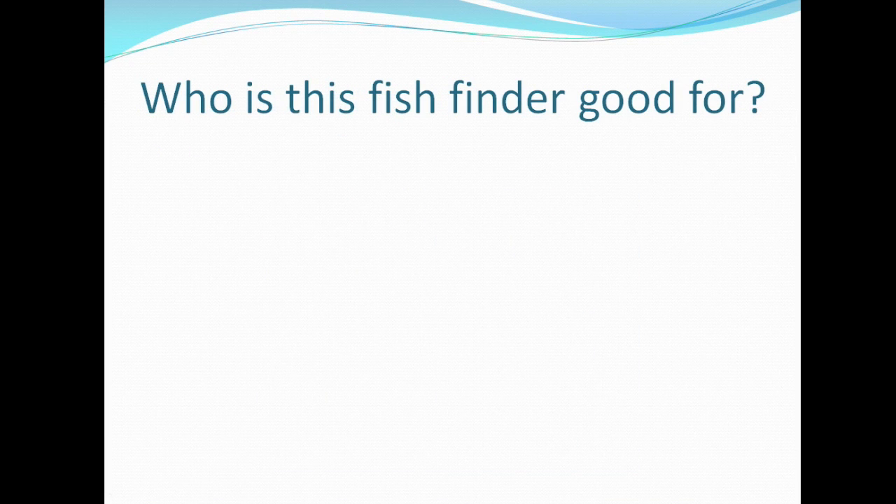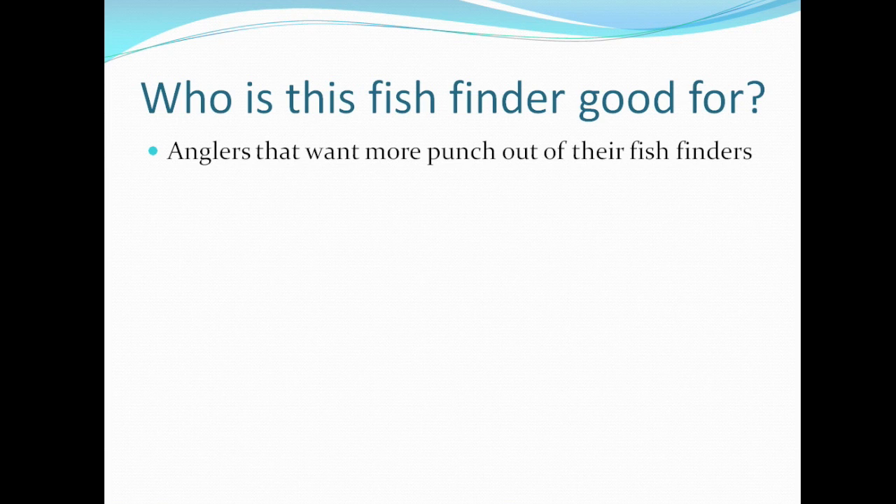So now that we've covered all the basic features, let's get into who this fish finder, the HDS-7, is actually good for. Who would benefit the most from using it? Anglers that want more punch out of their fish finders. You could be a recreational or hobby angler who wants a lot more punch out of your device. You want a device that doesn't just show you the bottom and maybe a fish here and there. You want one that can do so much more and that can actually control your entire boat. This is the fish finder for you.